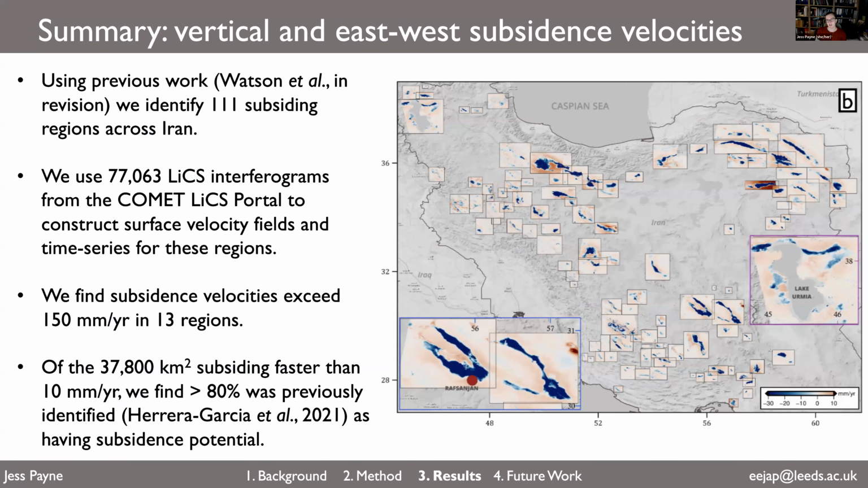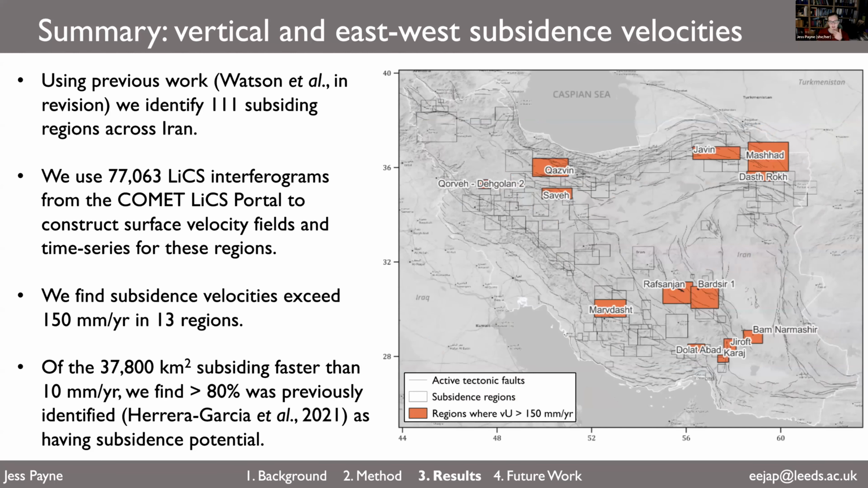So to summarize our subsidence velocities section of this work, we use previous work to identify 111 subsiding regions across the country. We then use 77,000 LiCS interferograms to construct surface velocity fields for these regions. And we find subsidence velocities exceed 150 millimetres a year in 13 of these regions.